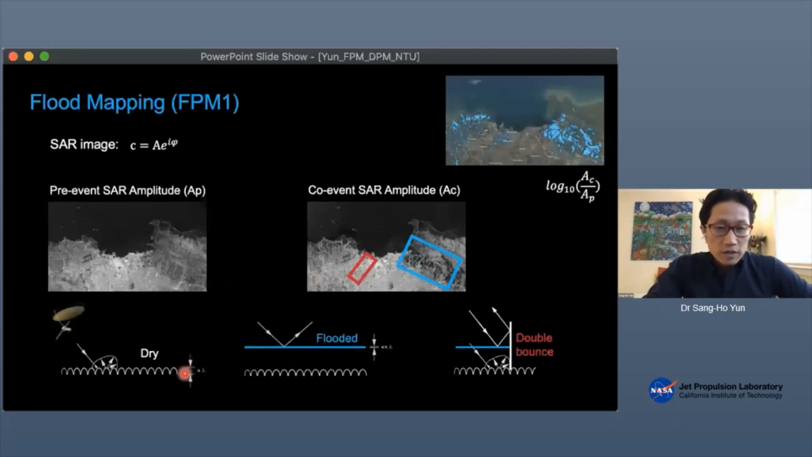Now, the basic mechanism is like this. The satellite transmits the radar signal, and the radar signal hits the ground, and the signal gets scattered into all different directions because of its roughness. And then some of the signal goes back to the satellite, and the satellite records the information, and it produces an image. It's like magic, right?